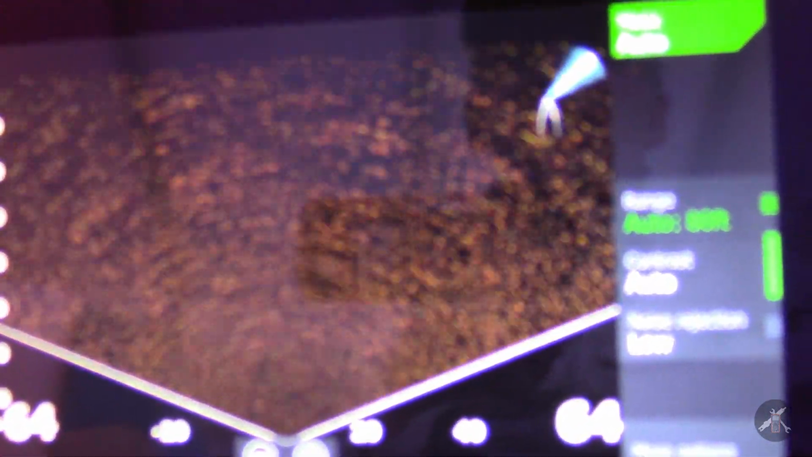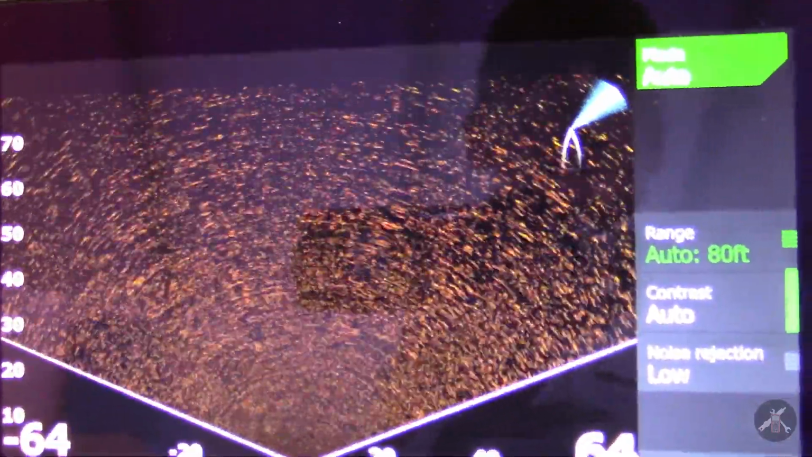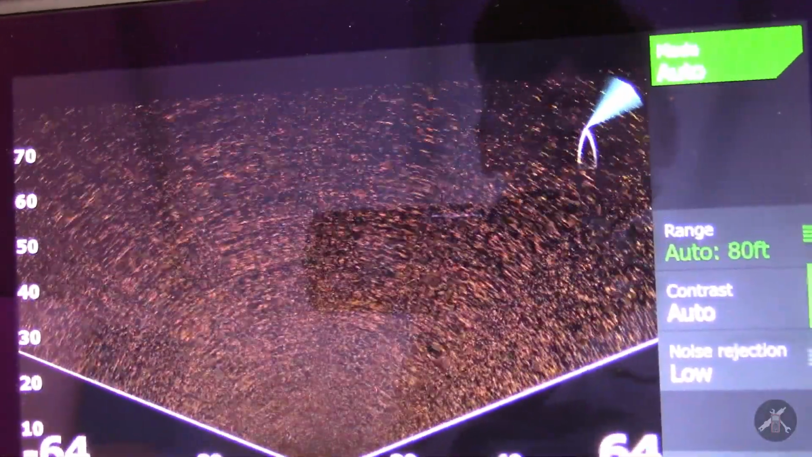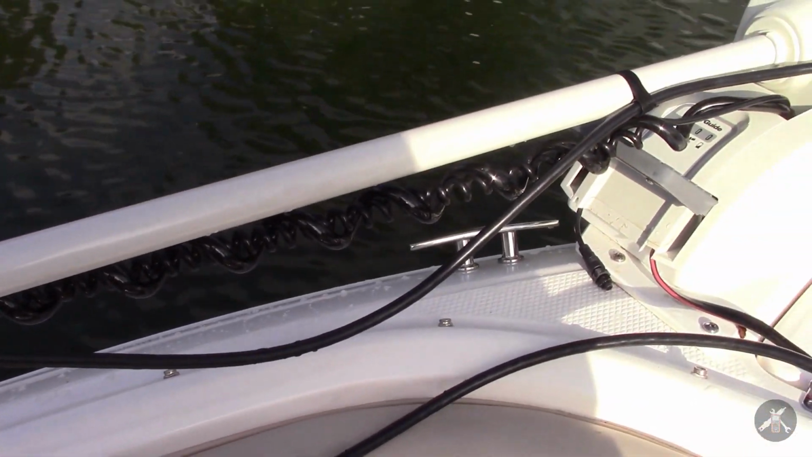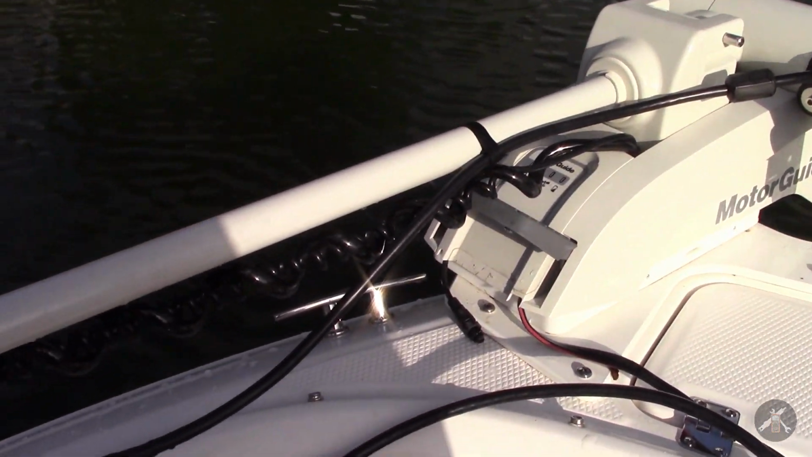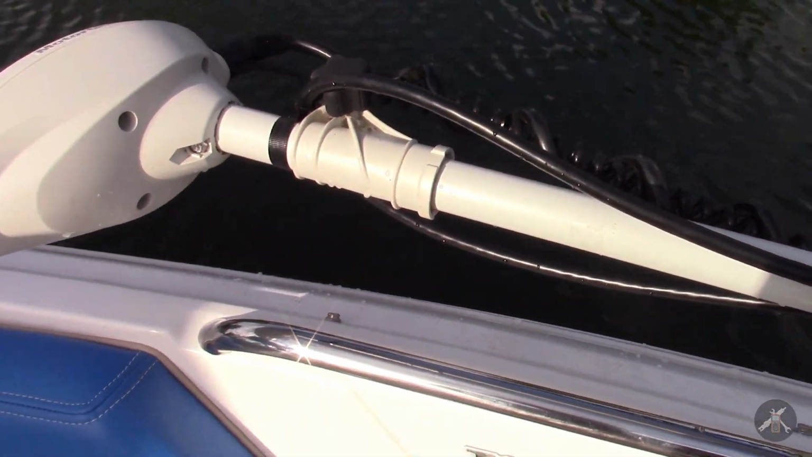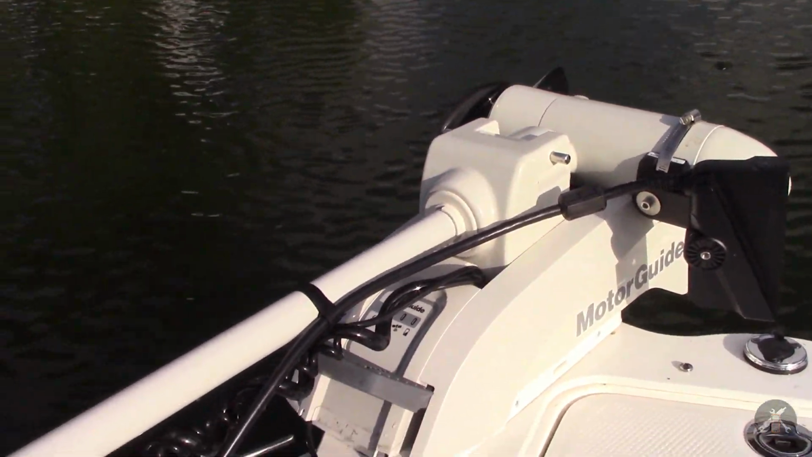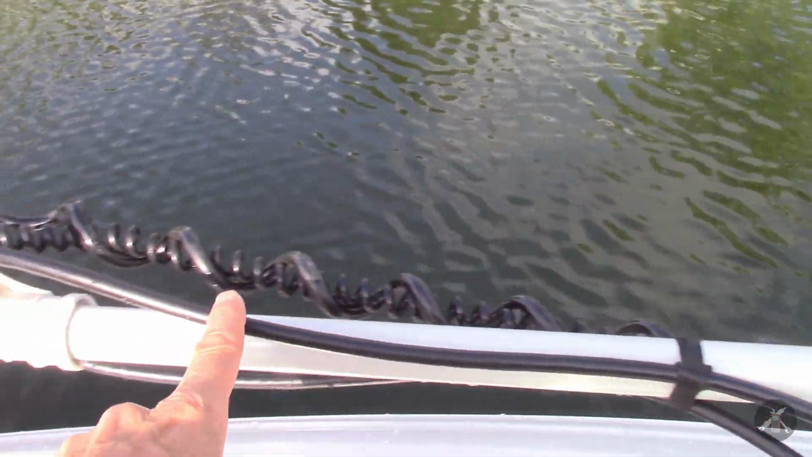That makes sense. Alright. Well, now that we know the system's up and operating, I'm going to try to get the boat out here on the water and see if I can make it work. One of the things I've done with the active target, it has a lot of transducer cable and it's pretty heavy. And because of the mount on the boat, you can't make permanent attachments to the shaft.